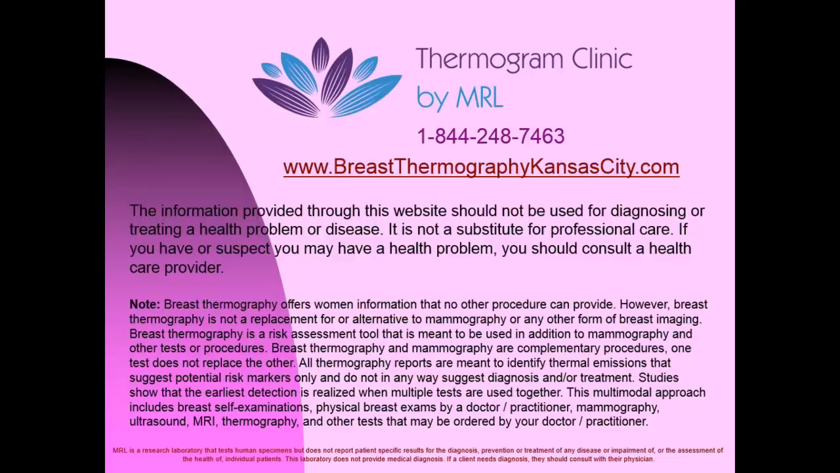Breast thermography offers women information that no other procedure can provide. However, breast thermography is not a replacement for or alternative to mammography or any other breast imaging. Breast thermography is a risk assessment tool that is meant to be used in addition to mammography and other tests or procedures. Breast thermography and mammography are complementary procedures. One test does not replace the other.